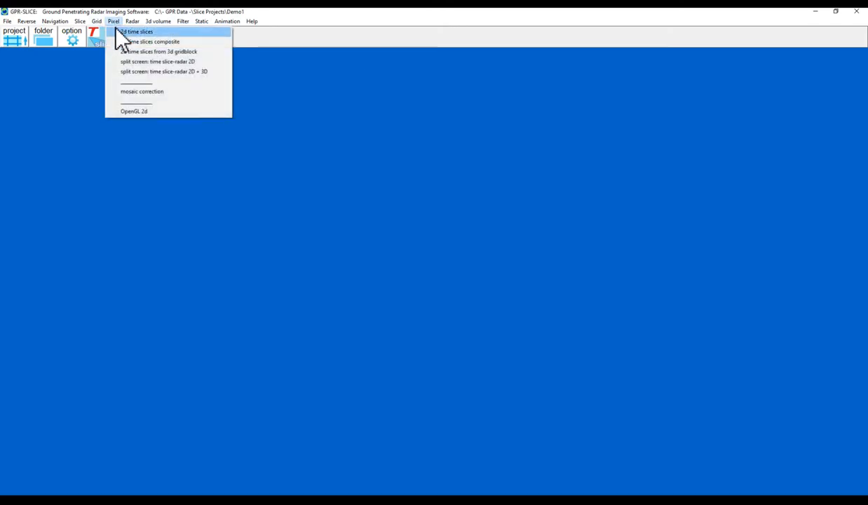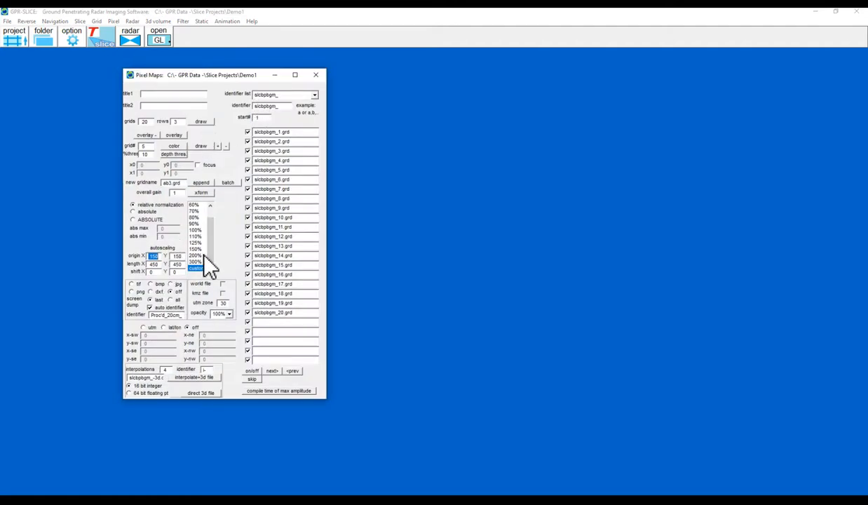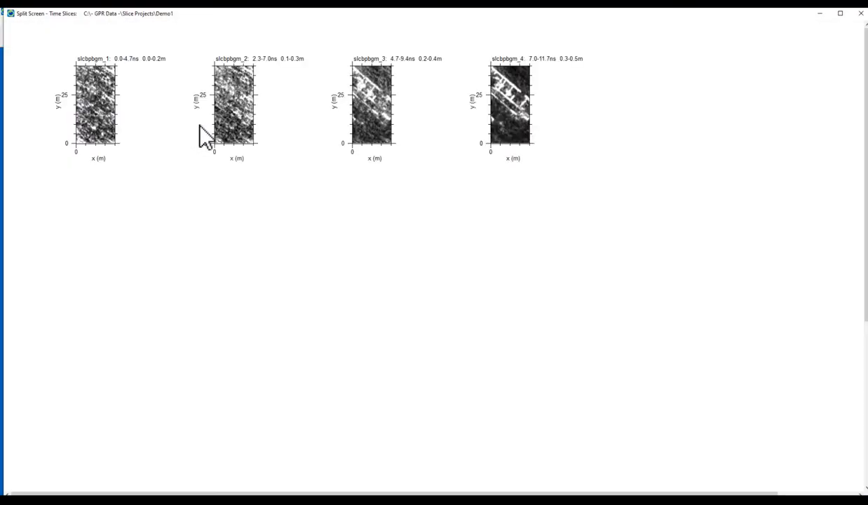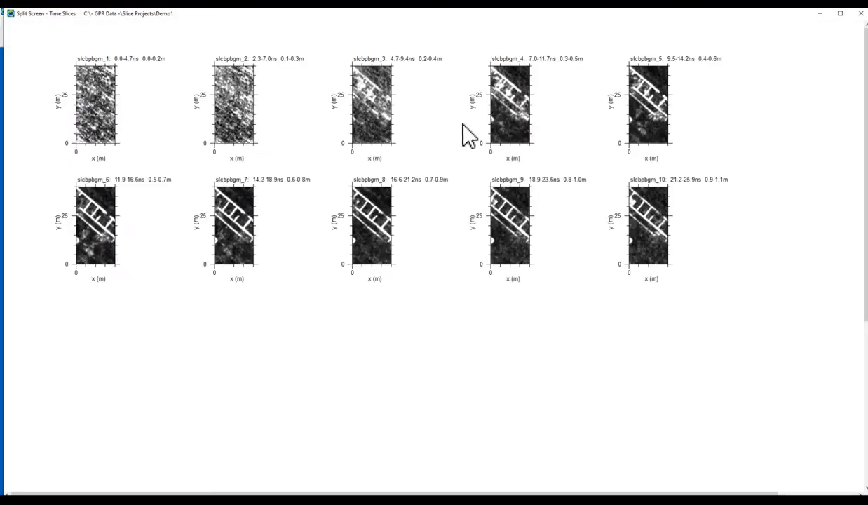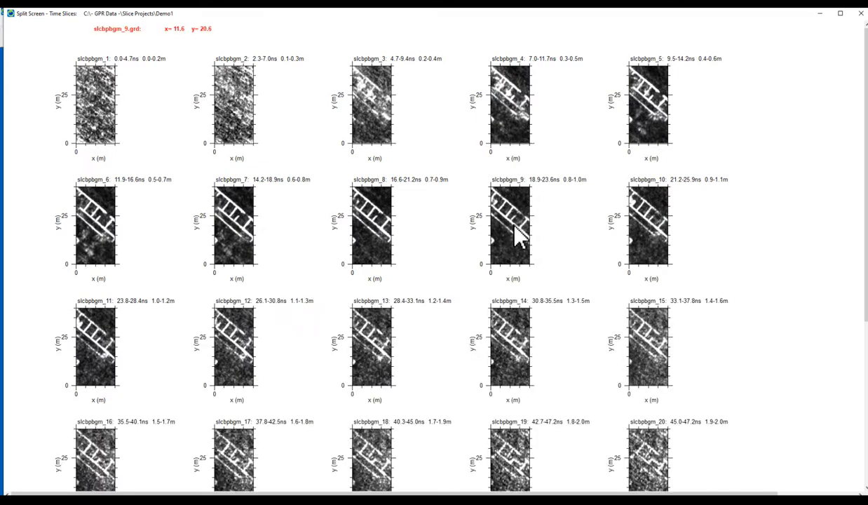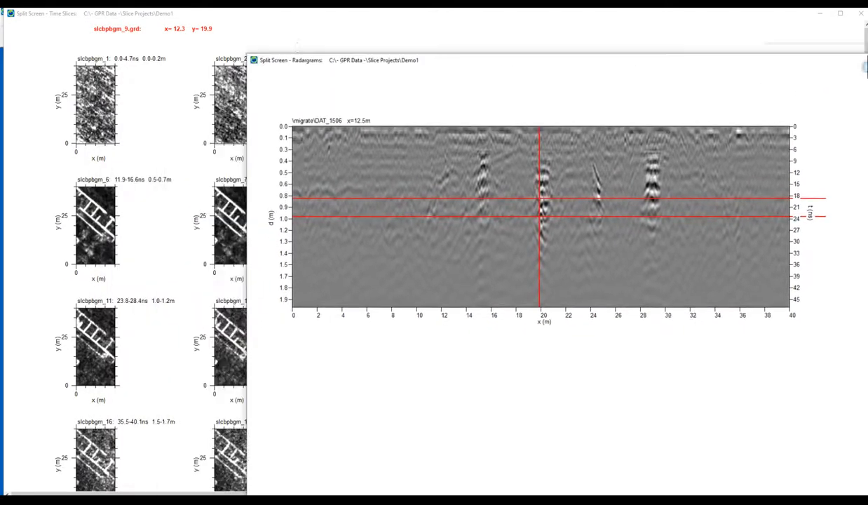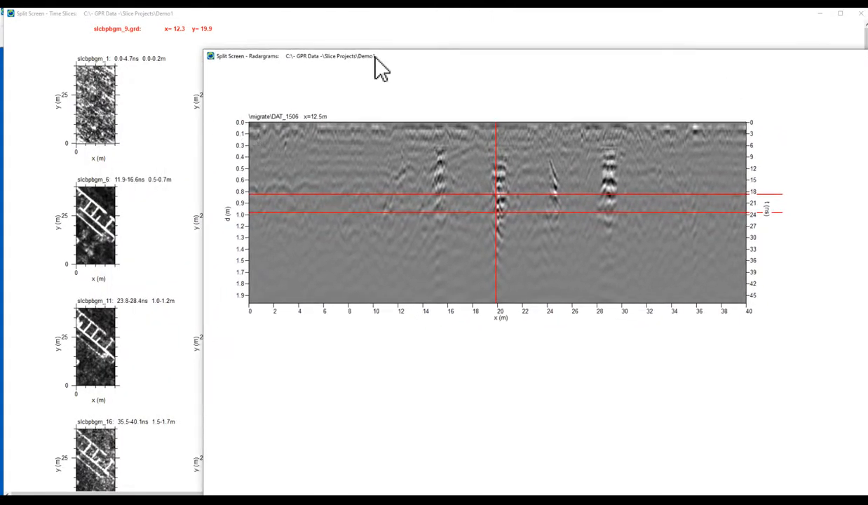The other thing that we could do was the split screen. So draw my time slices, sorry. And then if I click on one of the time slices, it'll open up the radargram and it will show me the thickness of the slice, and the crosshair is the point that I chose in the time slice.